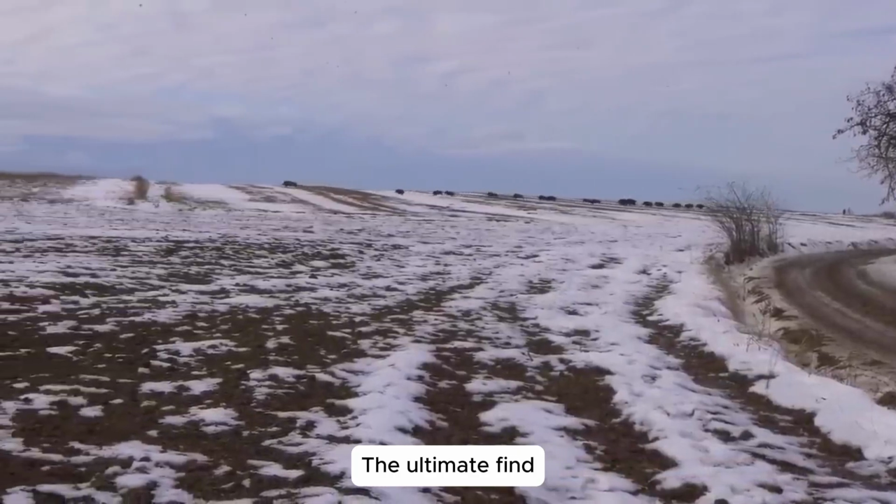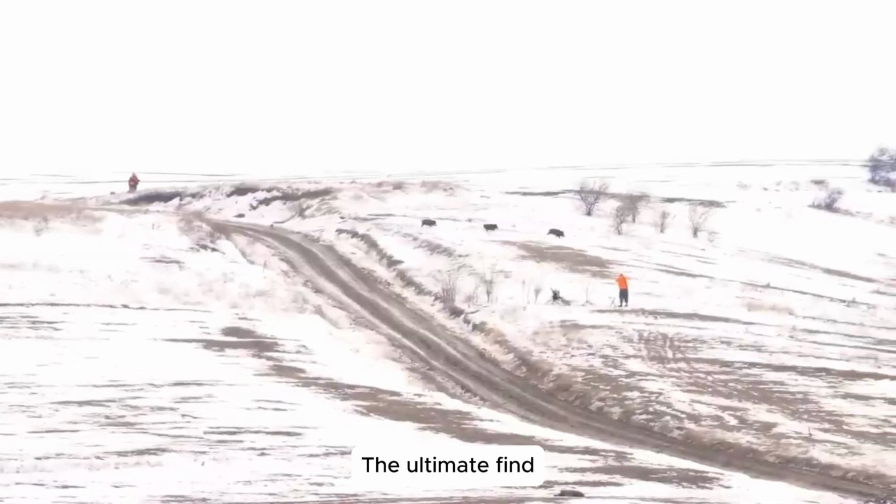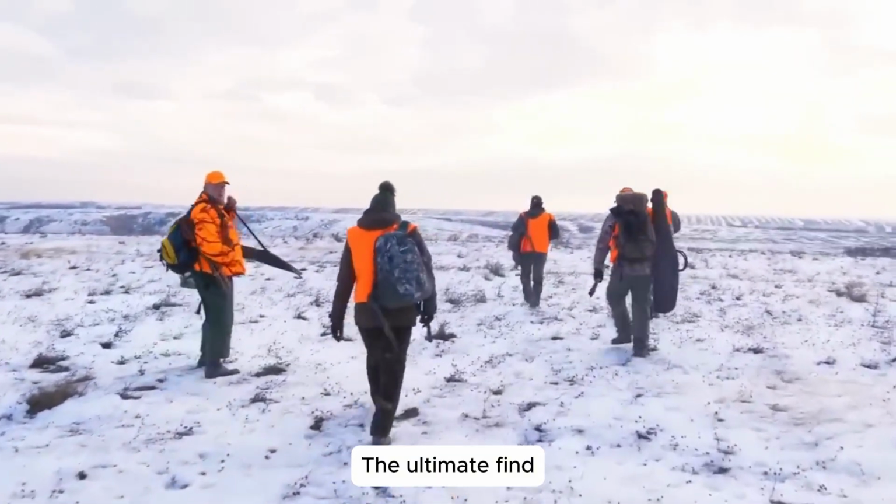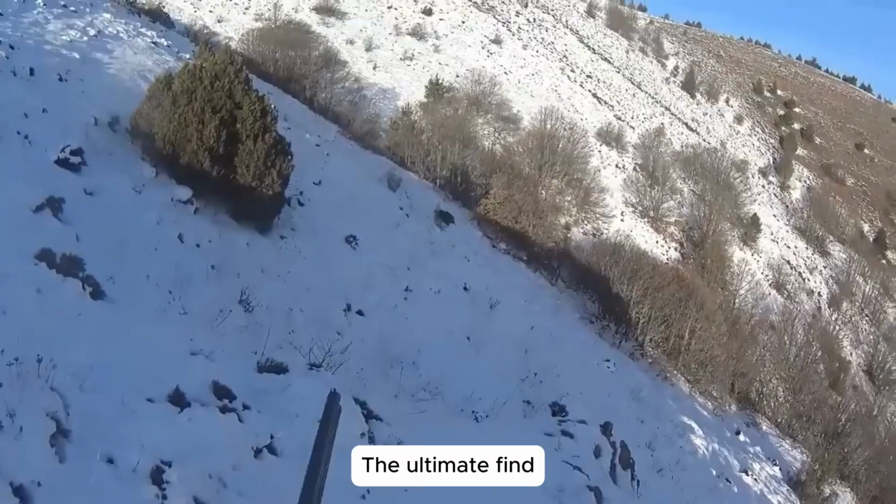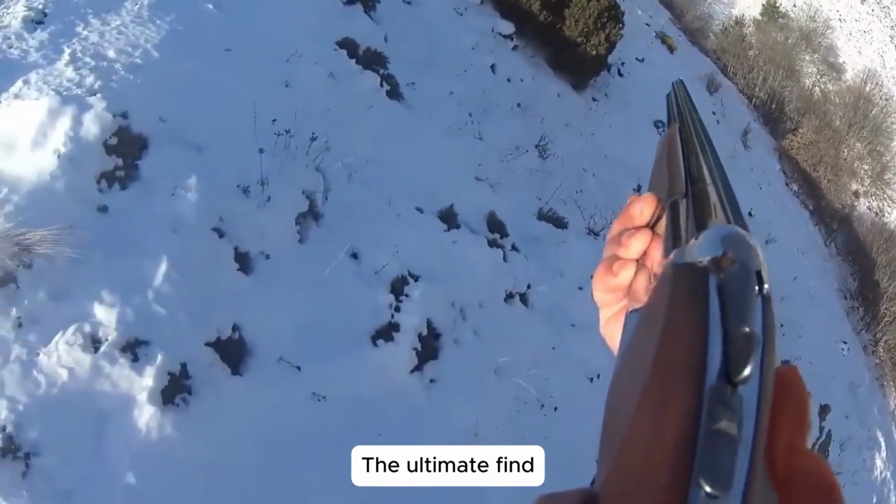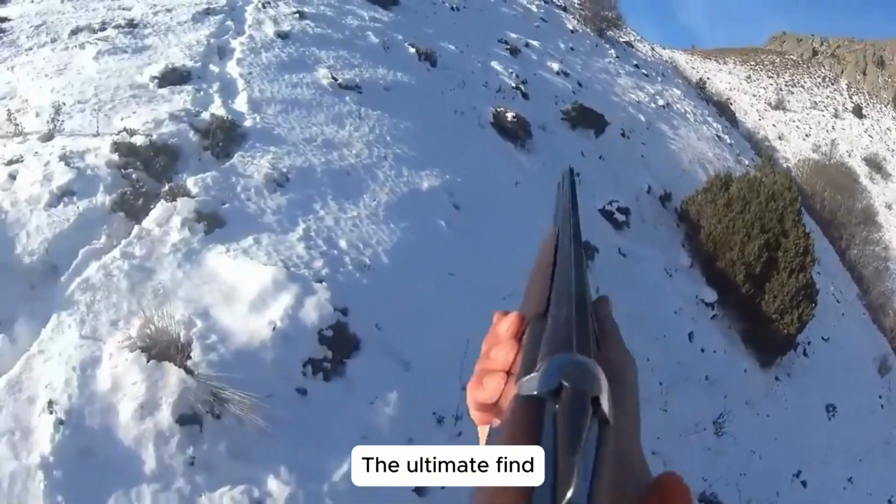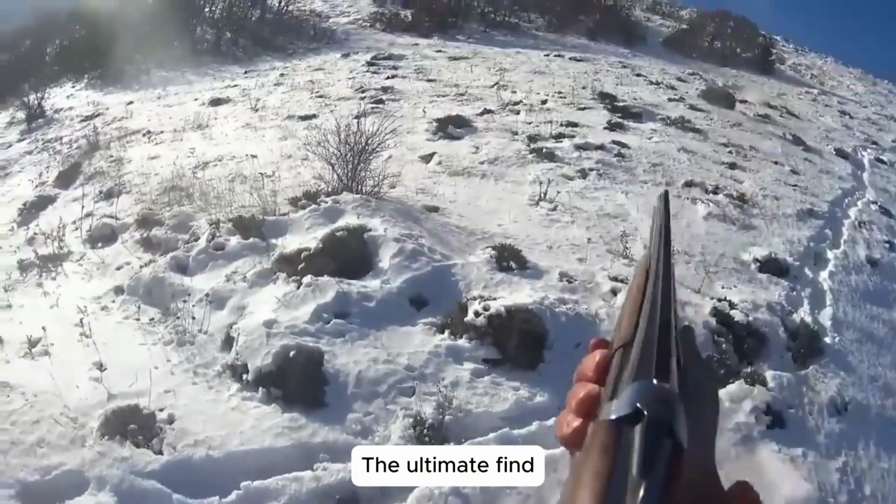The cold pierces straight through our jackets, but it is nothing compared to the responsibility we carry. We jump into our vehicles, navigating rugged rocky slopes and muddied trails before spreading out, staking the best positions for a successful ambush. First victory in Louisiana.